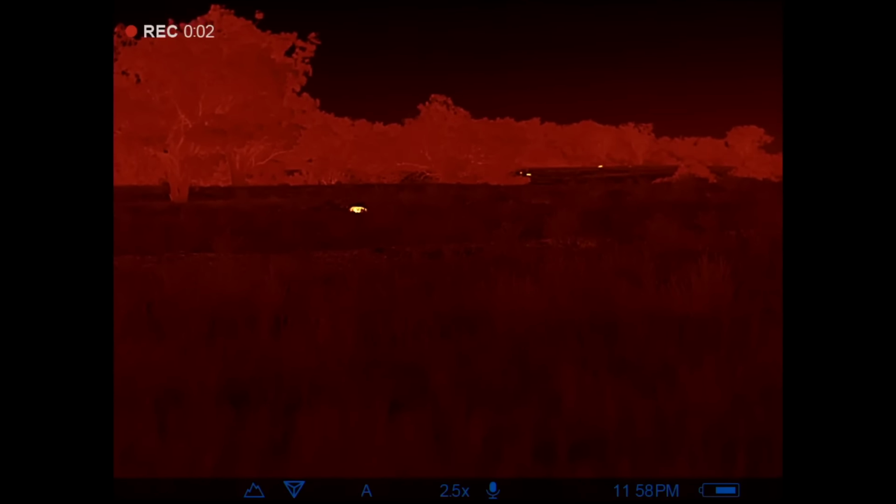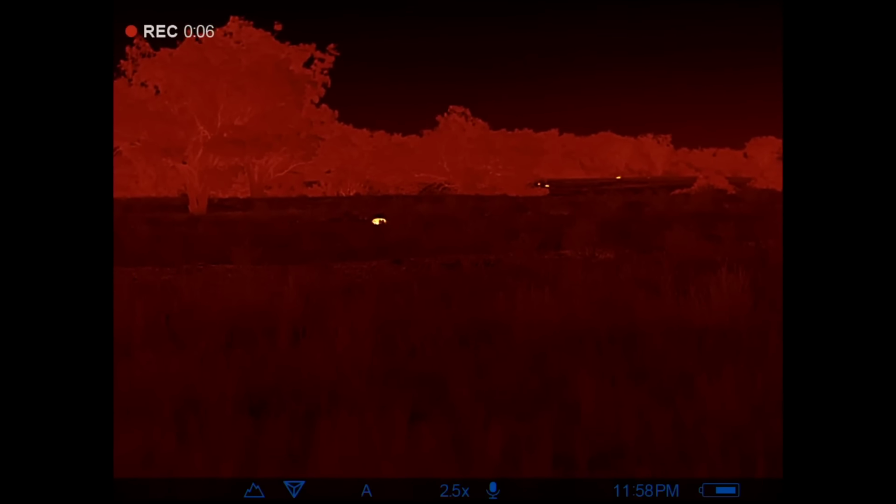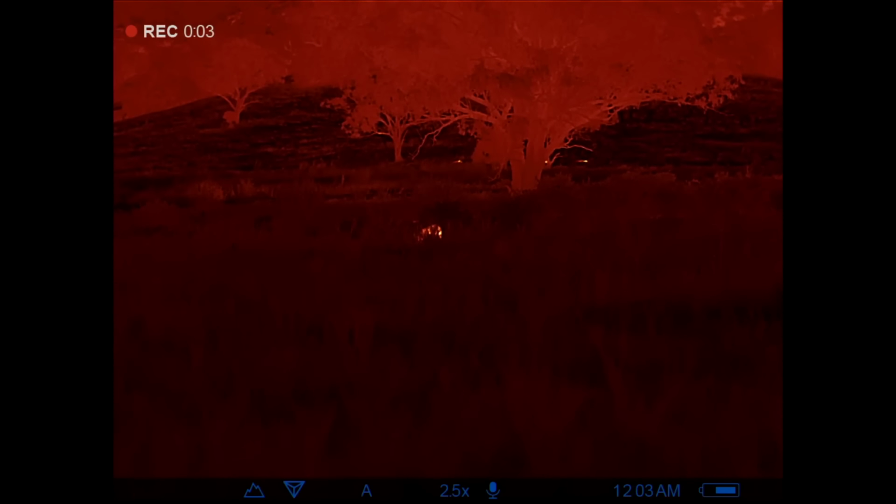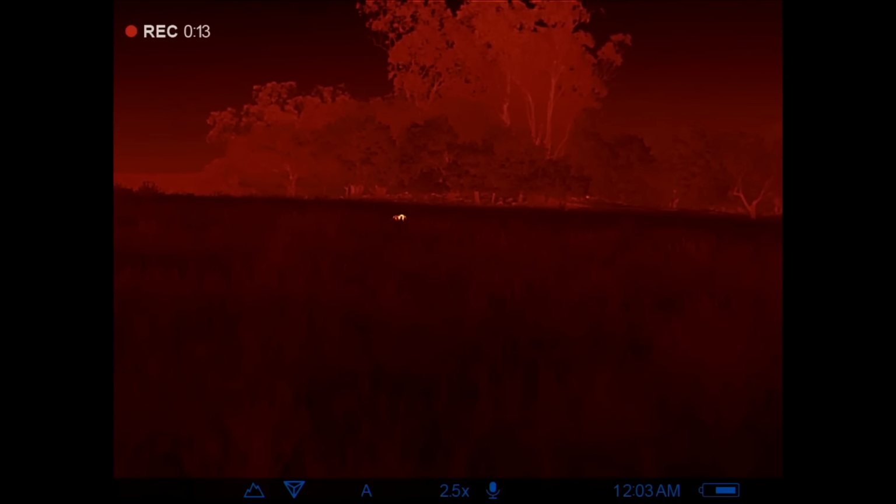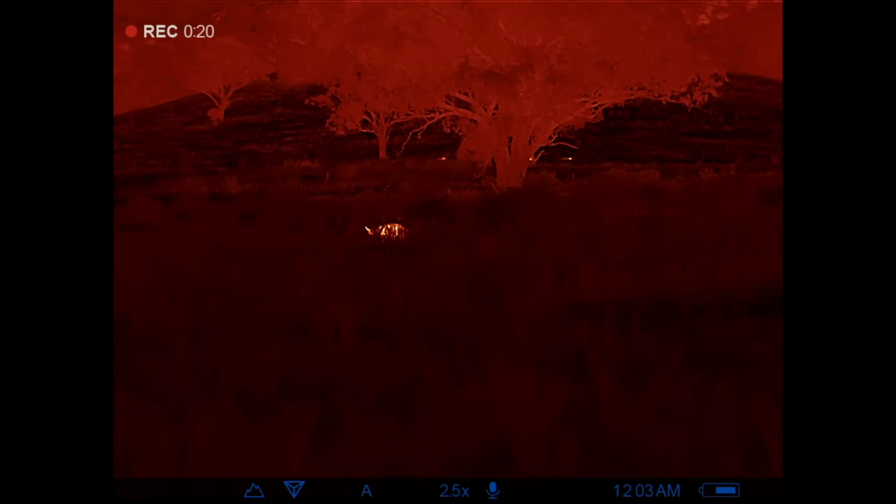Righto, I've got a pig out here on this hillside. It's about 100 metres away at the moment. Let's see if we can close the gap a little bit. Got 2 pigs out here. I've got one here about 60 metres away. And I've got another one over there. I'm tempted to shoot the one that's farther away first, and then pivot back and try and get a shot at this guy.